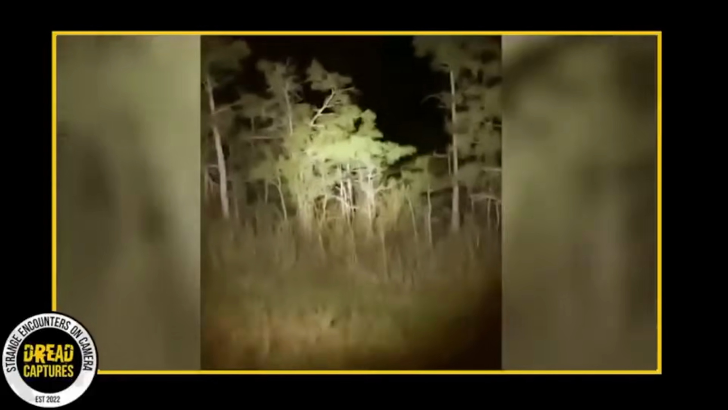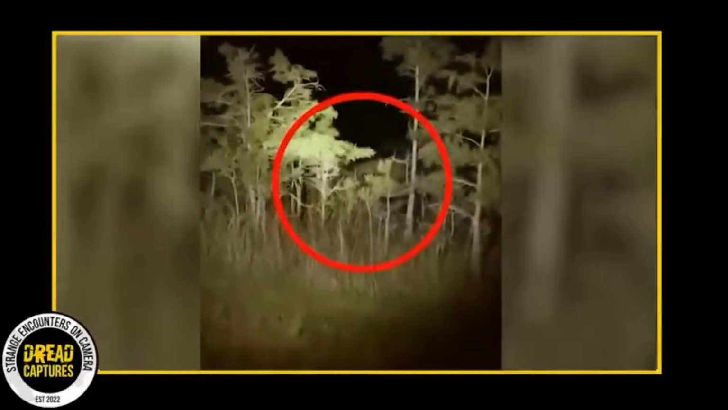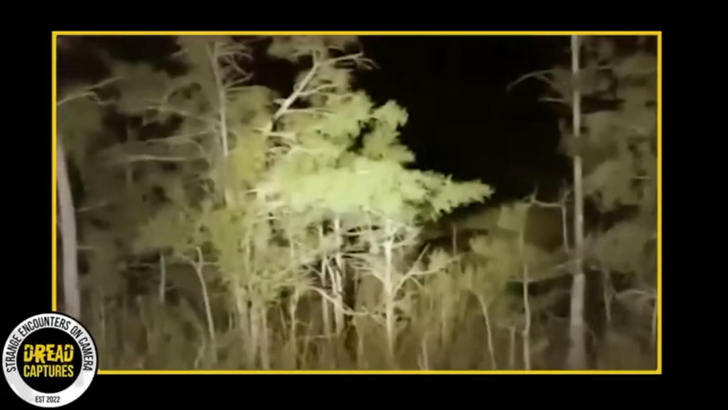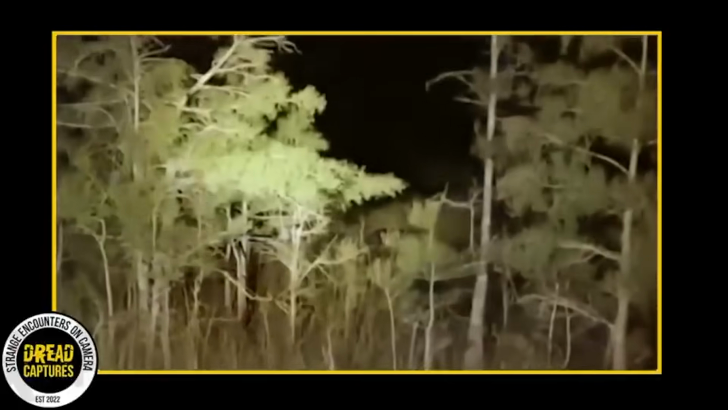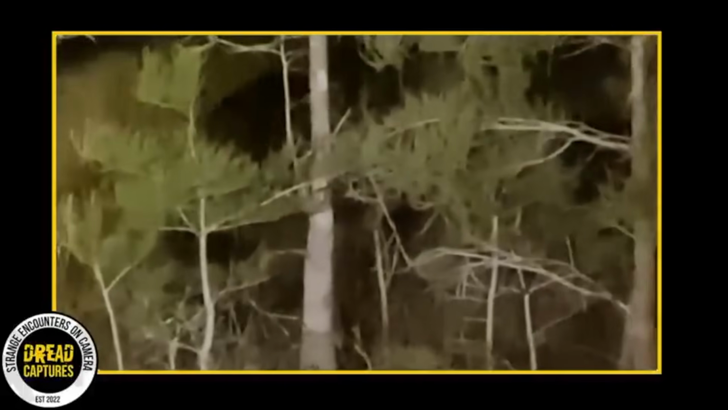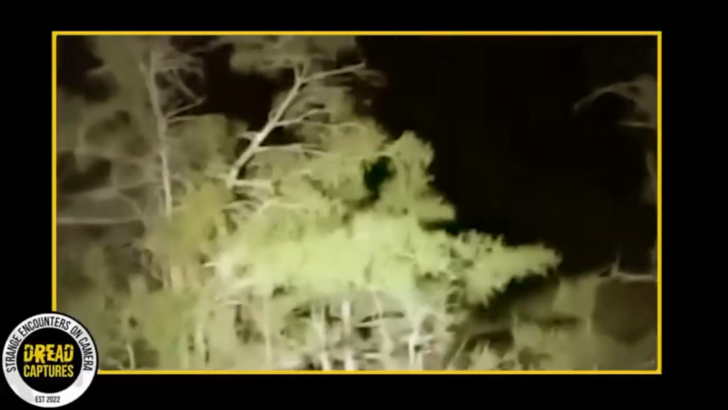Okay, so check this video out. A park ranger captured something pretty crazy on his phone. In a state park down in Florida, a ranger was driving one of the Jeeps on his way to investigate a disturbance on the other side of the park. Suddenly, he caught something out of the corner of his eye and noticed a huge figure moving among the trees. He pulled the Jeep to a stop, grabbed his flashlight and phone and started recording.